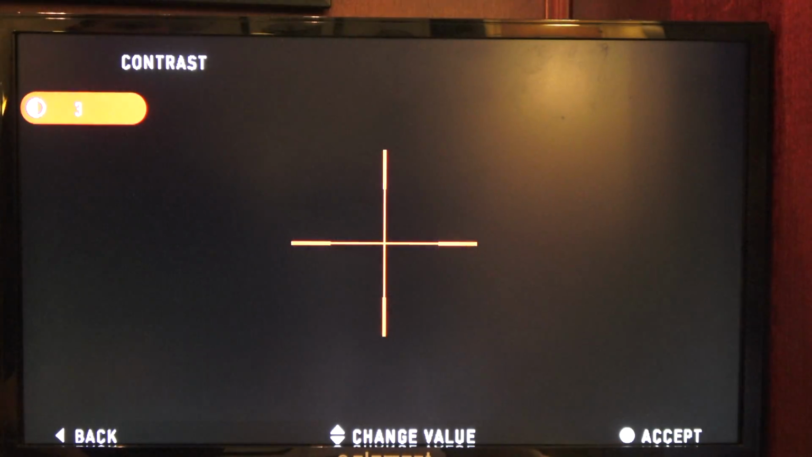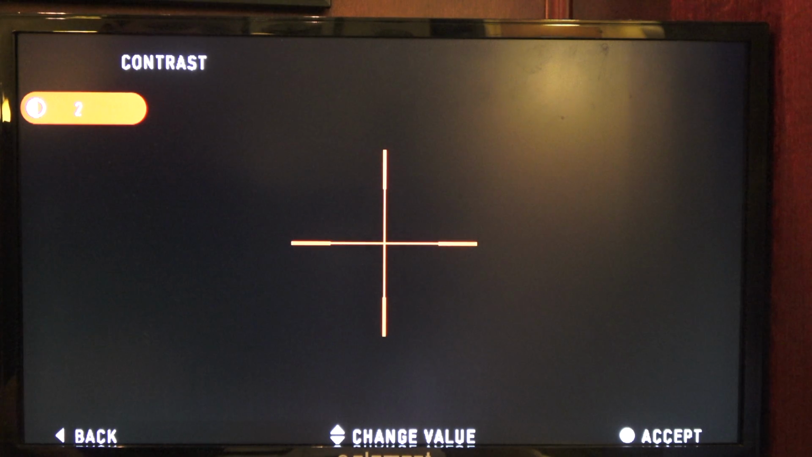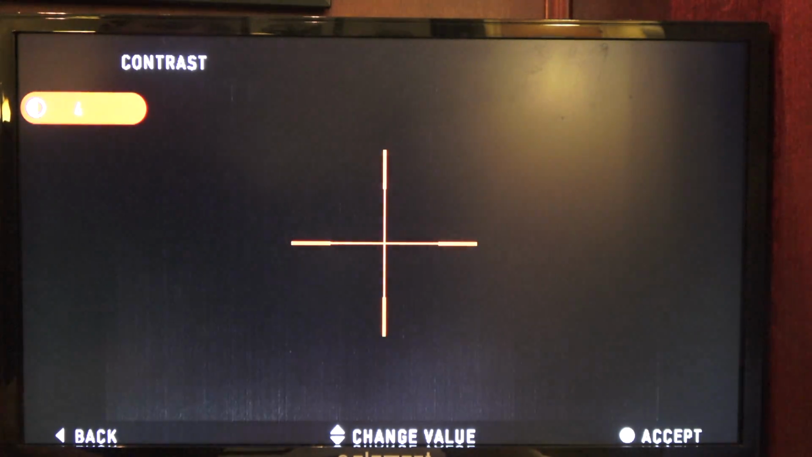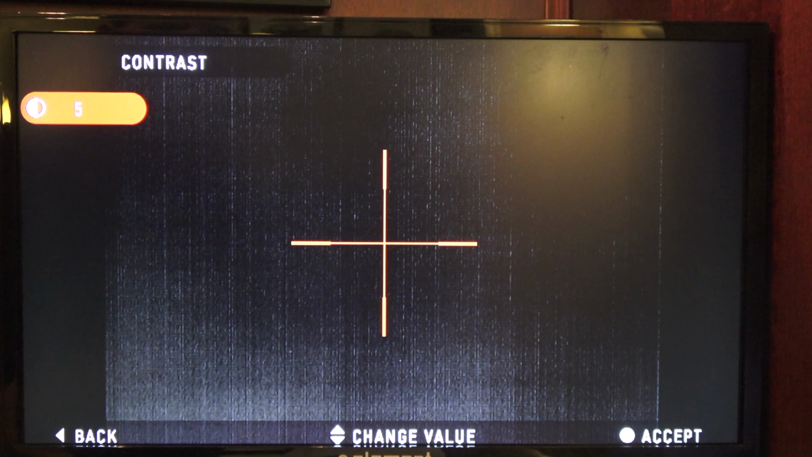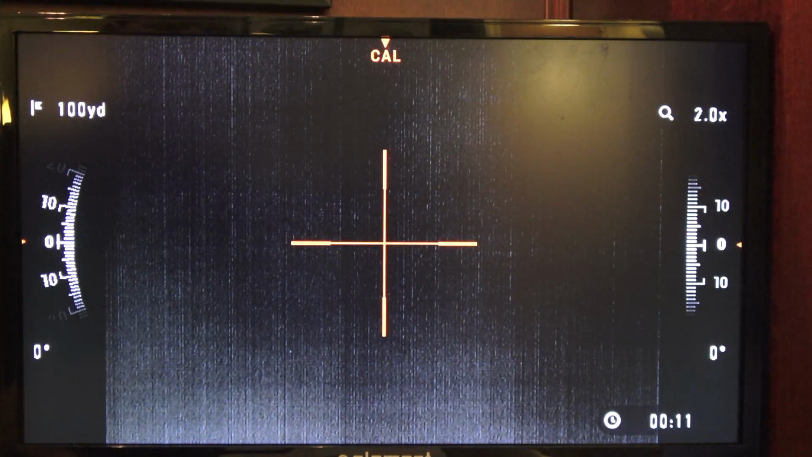Contrast. So notice how the screen is getting darker, and it's all the way up to 5 with less lines. We'll play with that more when we're actually out in the field. It's come preset to 5, so we're going to leave it at that for now. We'll play with that when we're out in the field to see the difference.